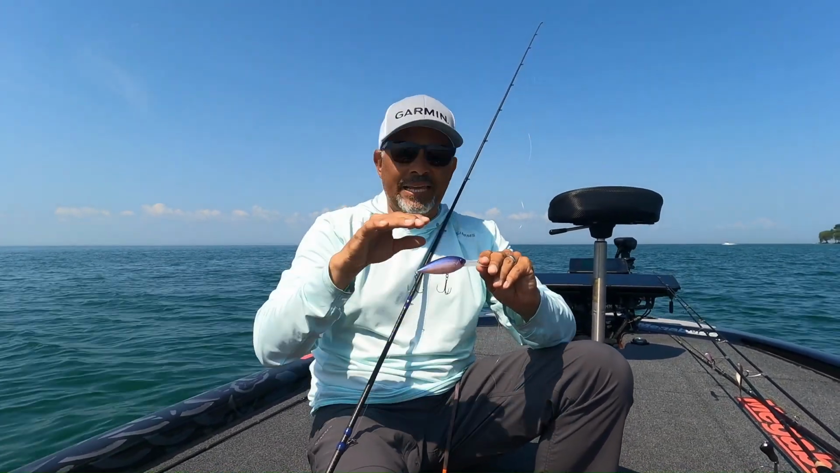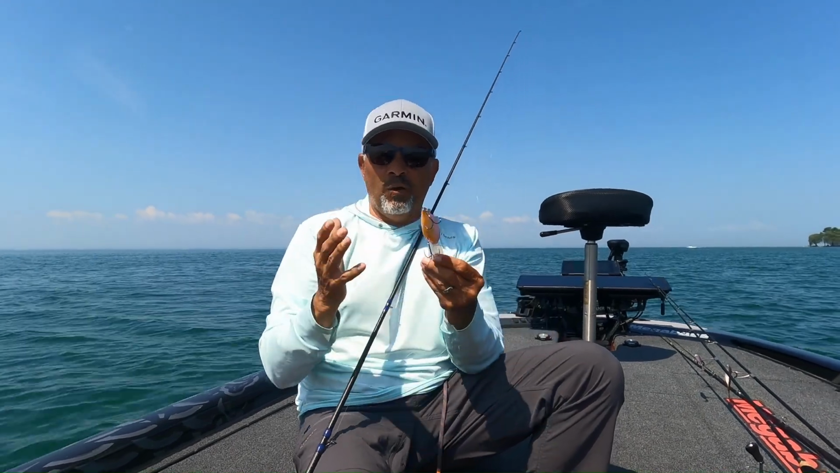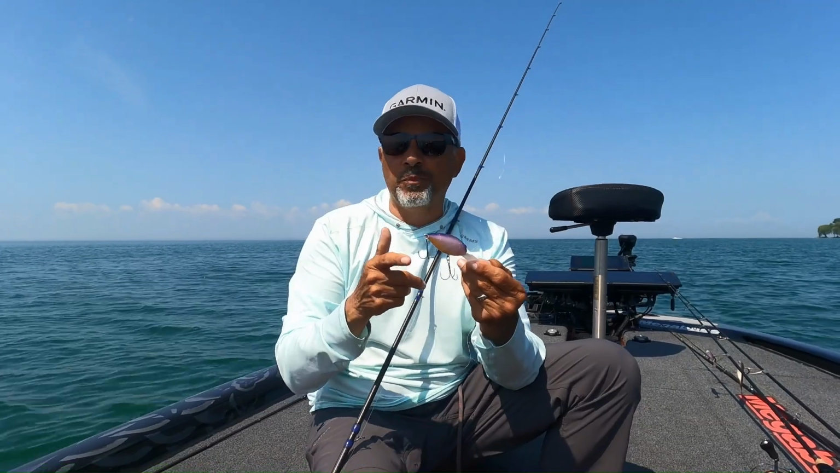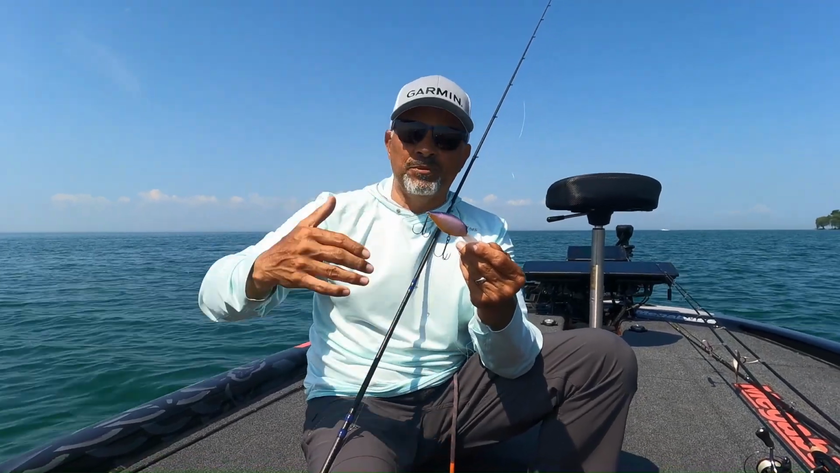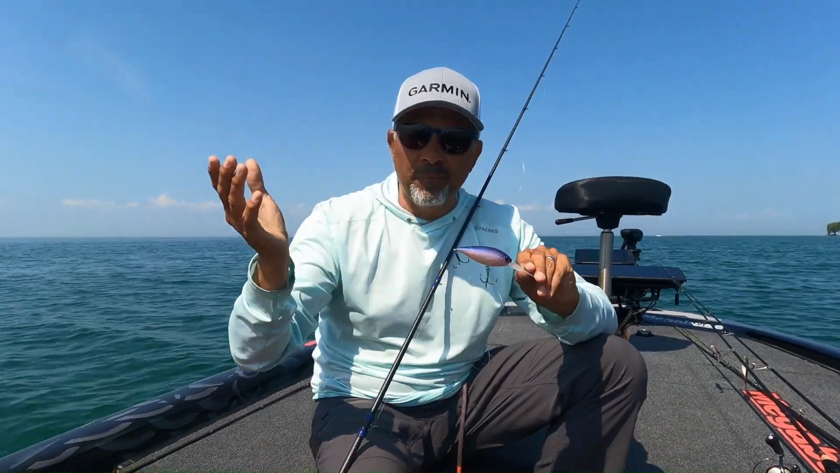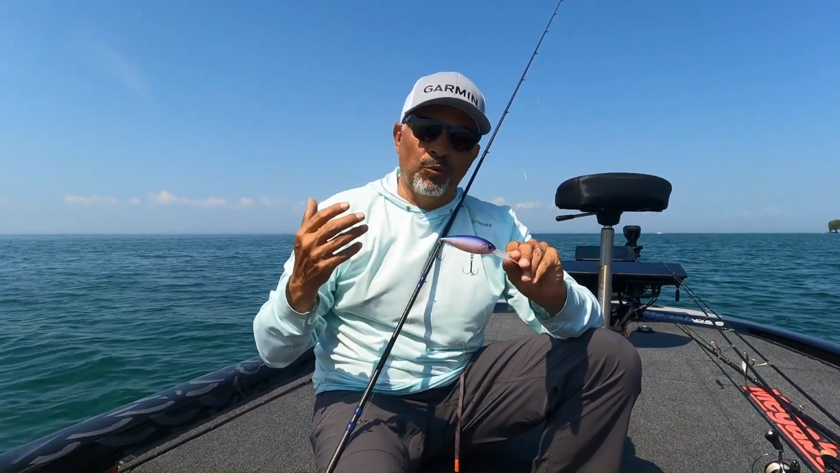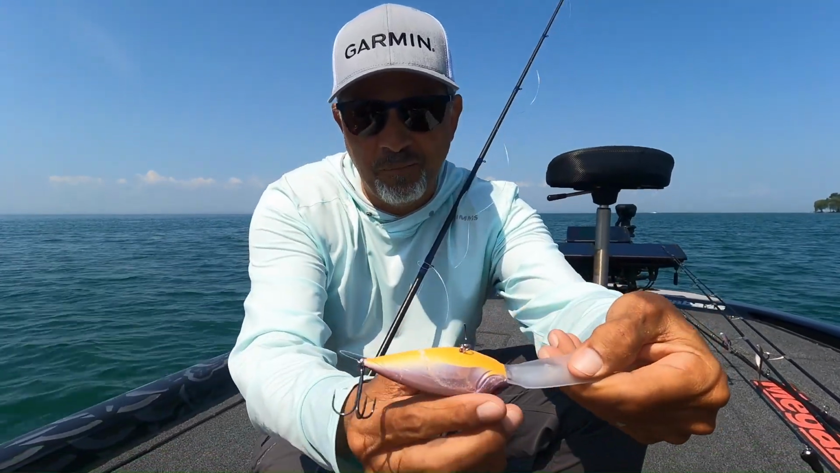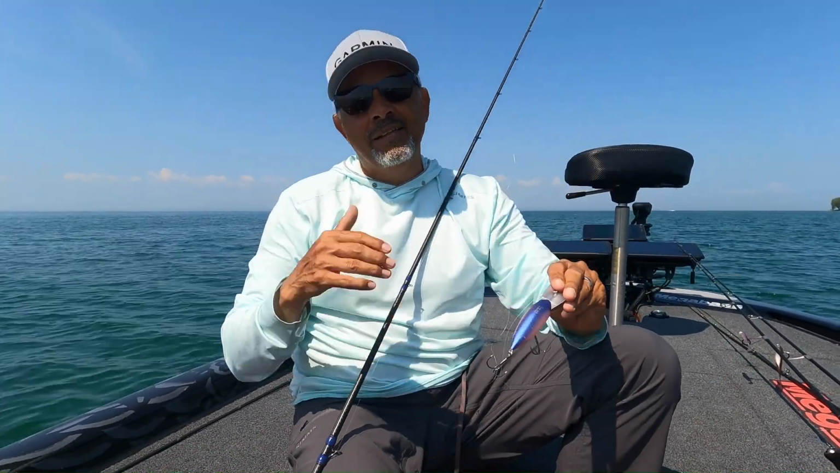Again, any kind of deep diving bait when I'm fishing around weeds, and I get a lot of big fish on them. This is a real big fish bait, particularly in August, September, October. Man, so many big fish. I just came back from a trip in the Finger Lakes, caught some really big largemouth on this bait. You can see it's all scuffed up, scratched up. Man, they eat it.